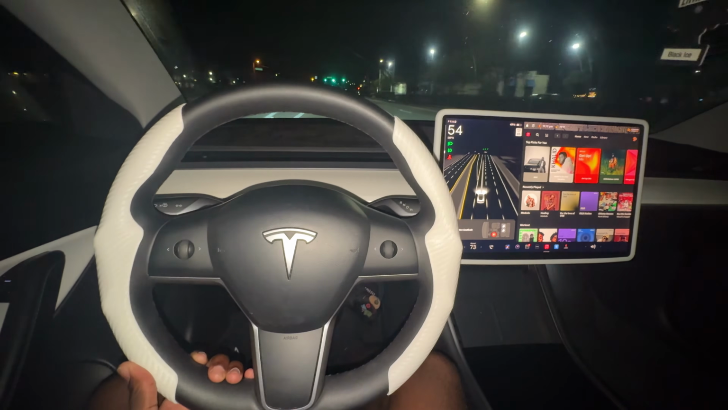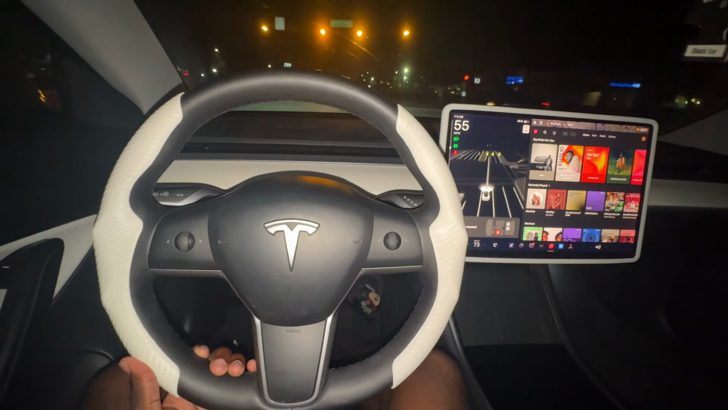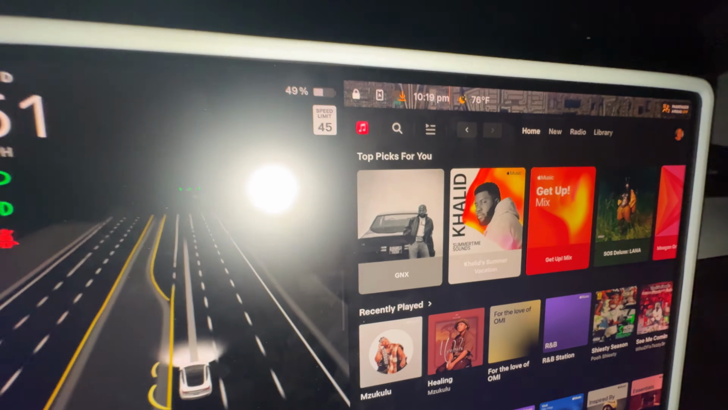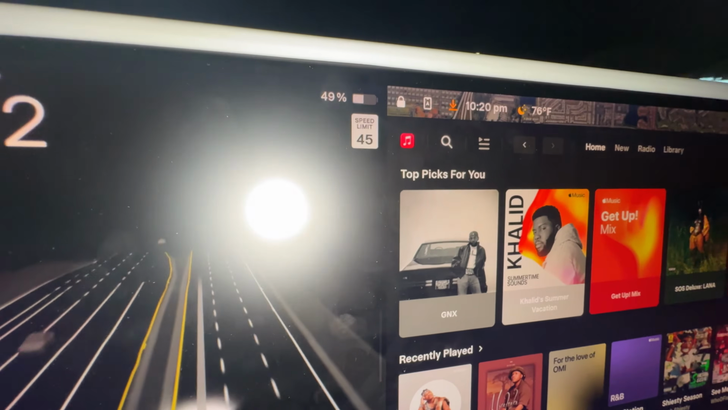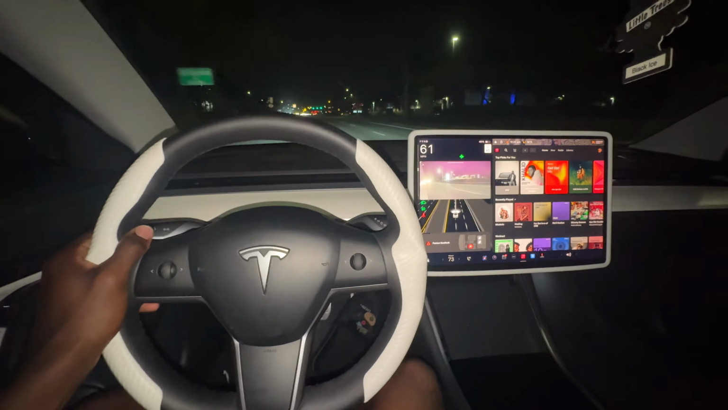This is gonna be a long drive, so why not record for you guys and just get a little vlog in. As you guys can see, it is 10 o'clock at night. I'm not sure if you can see that I'm trying to focus and drive at the same time, which I shouldn't be doing, but it is 10:19 p.m. We have 49% of charge. So we are on our way to the charging station.